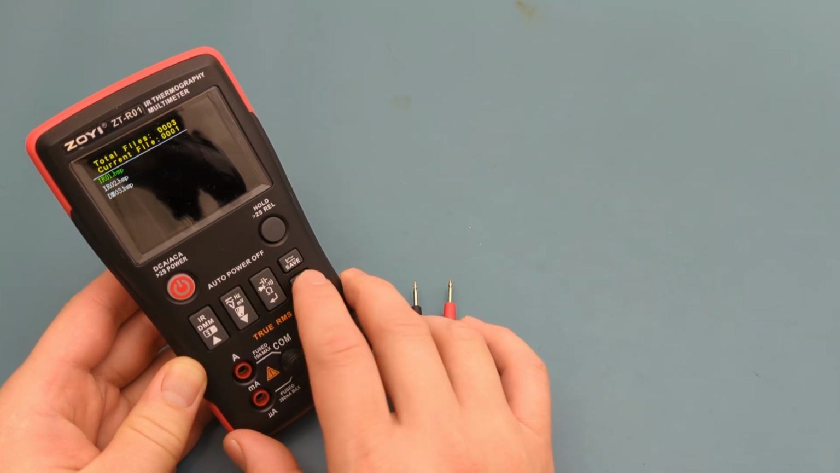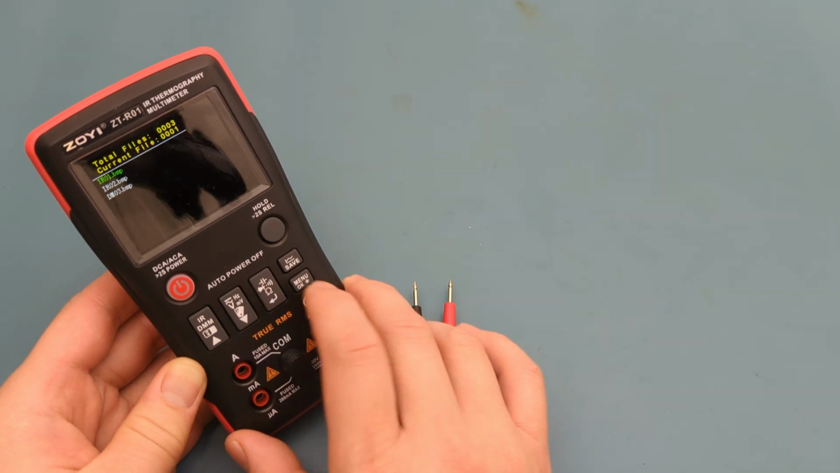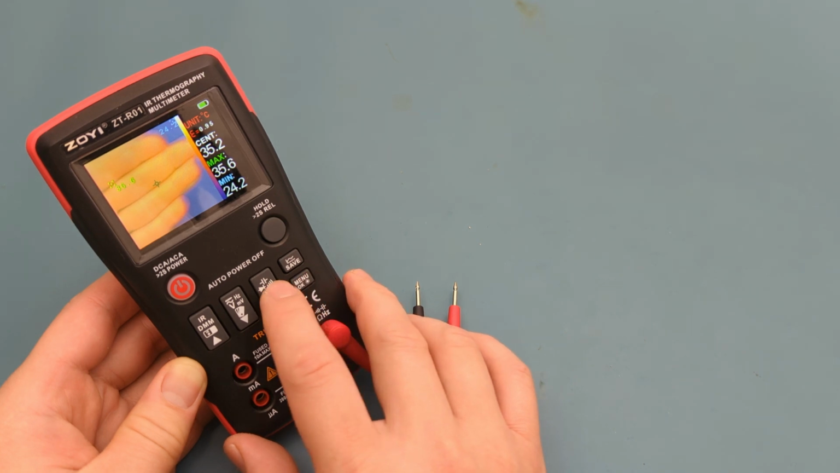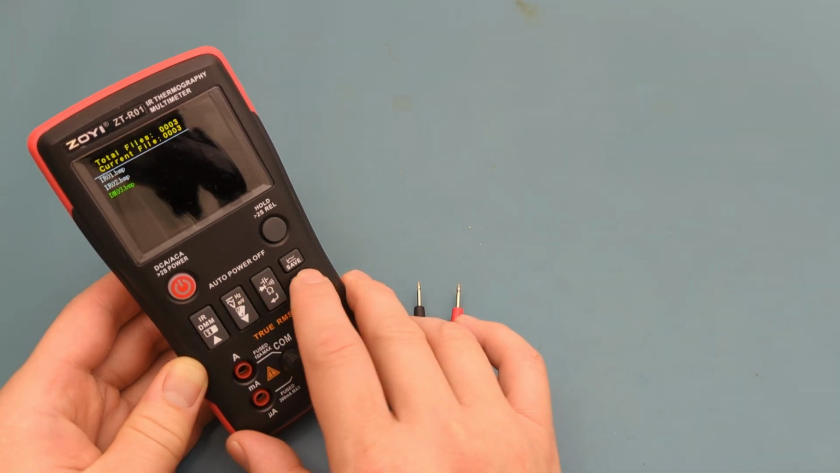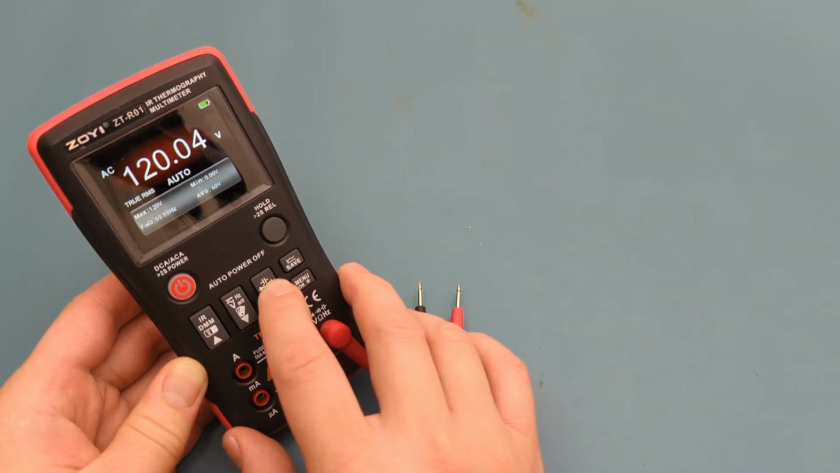All the images you've saved should be listed on the screen. Press the menu button to preview the image. Press the back button to view the listing again. Use the up and down arrow buttons to select the image you want to preview. You can also save the images to your computer by connecting the meter via USB. The images will be stored in the picture folder.